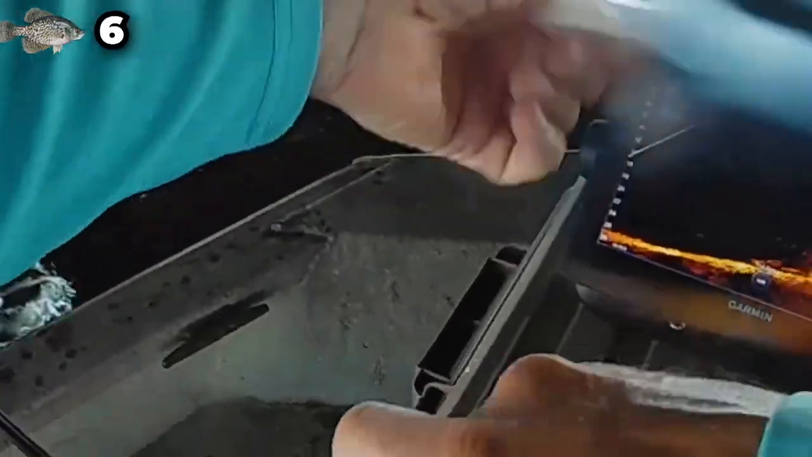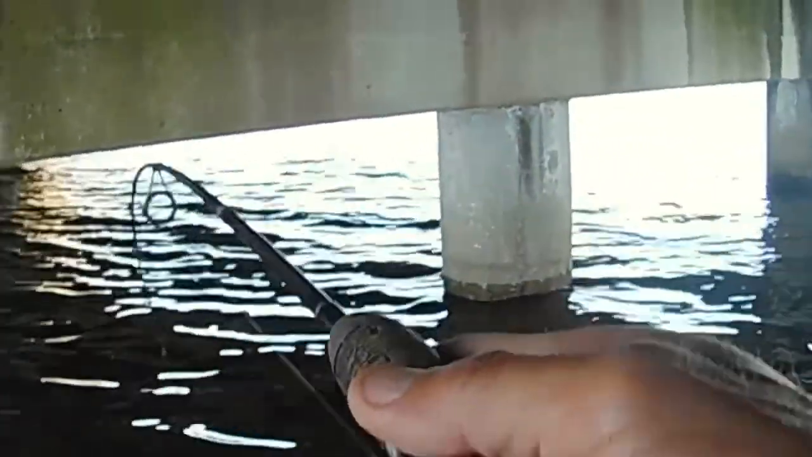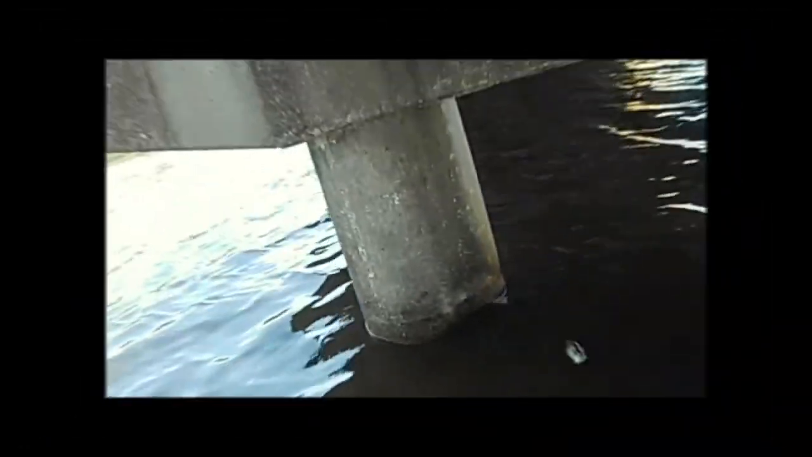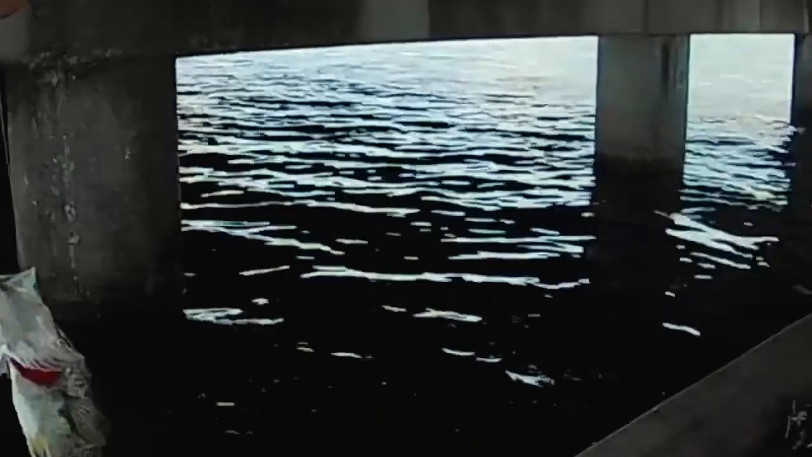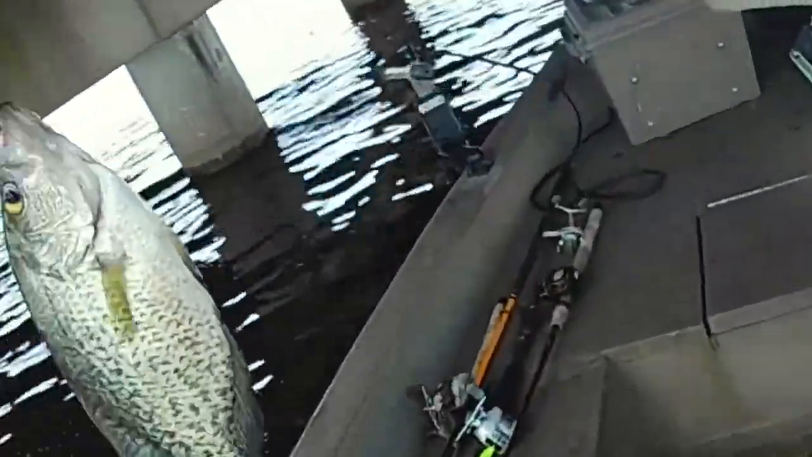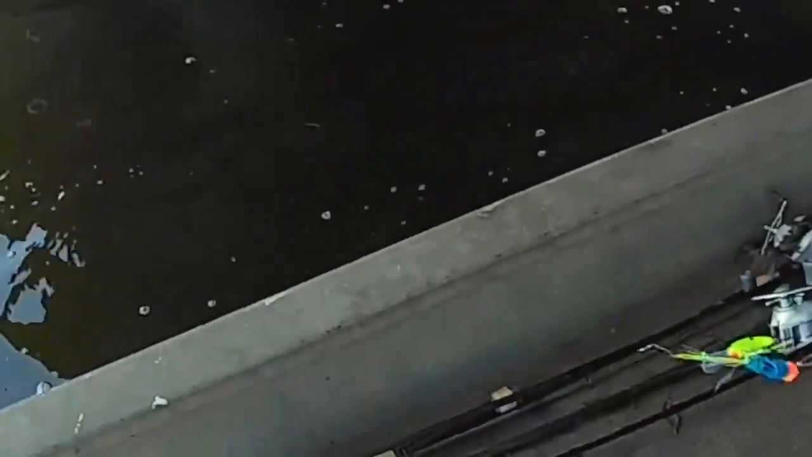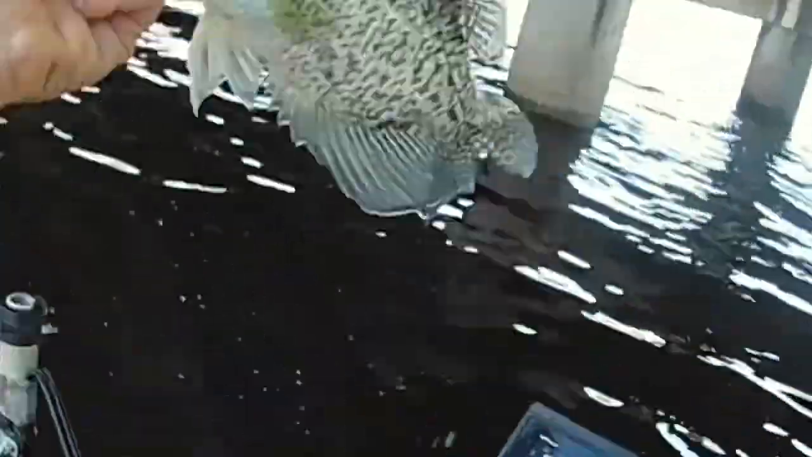It looks like there's some good ones on that pillar. Yeah, that's a nice one there. Look at here. He's pulling a little drag. Yeah, nice black crappie. Let's get her in here. There we go. Yeah, look at that one. That's a good one there, man. Hey, sorry, rascal. Yeah, no, that's a good one there.